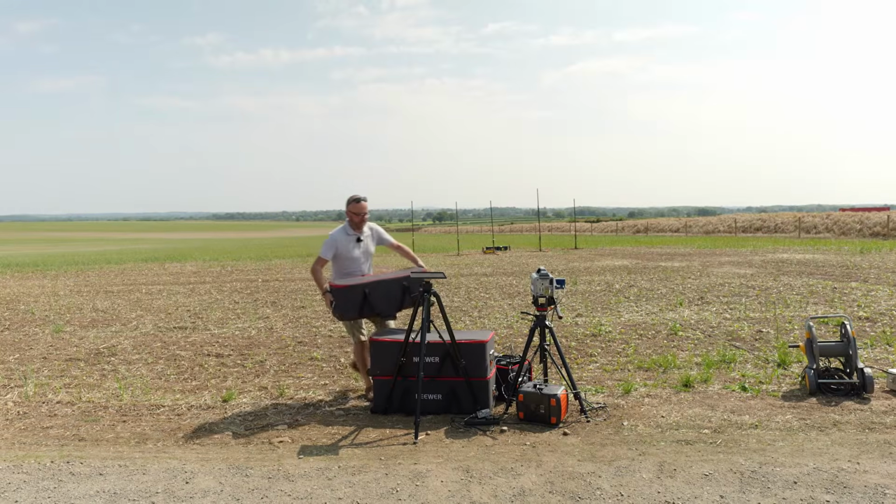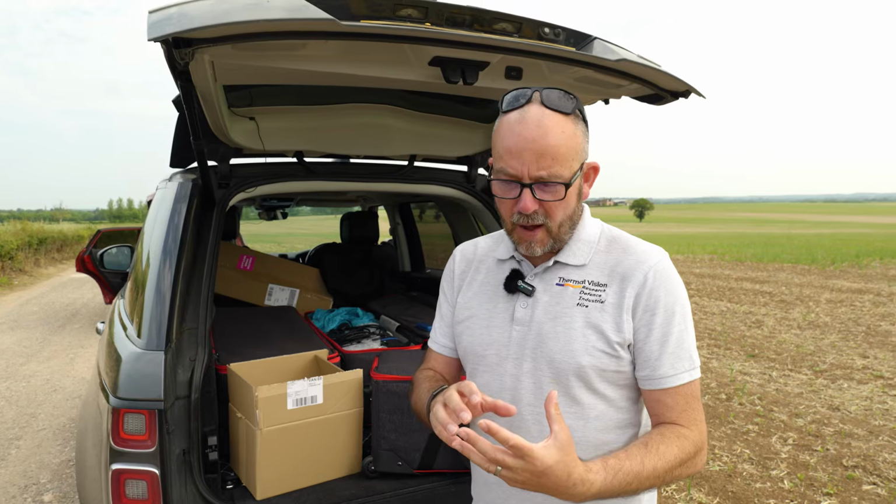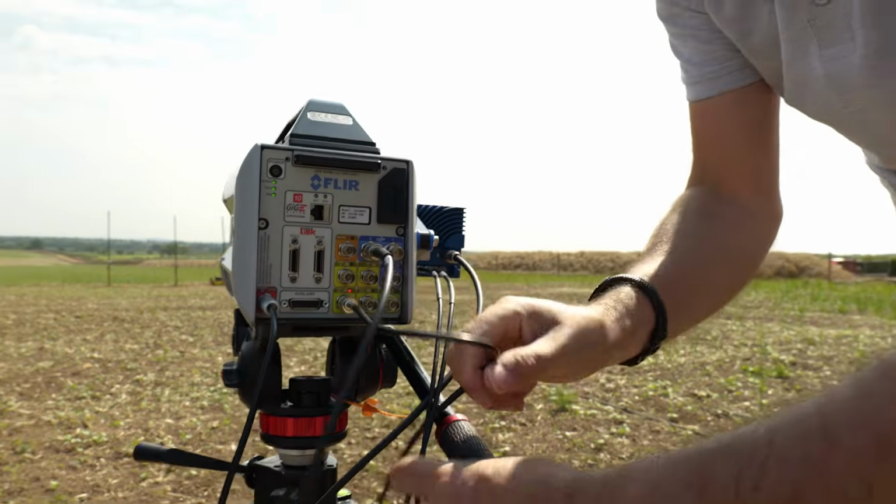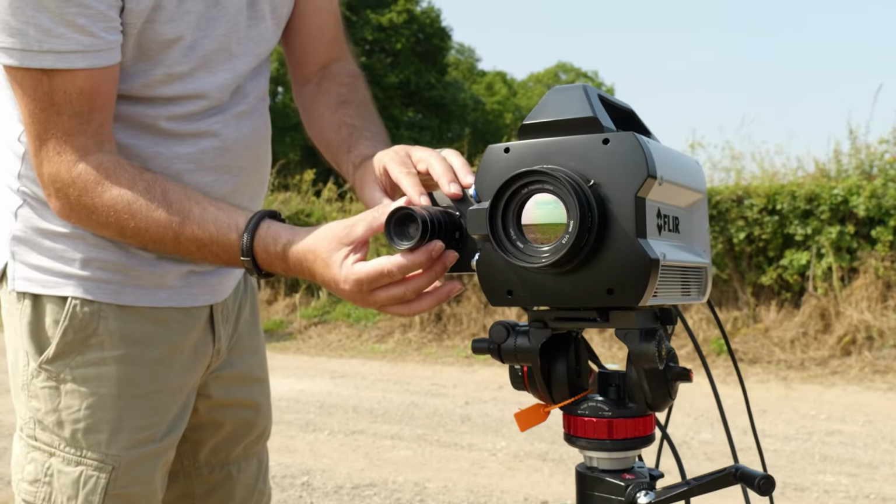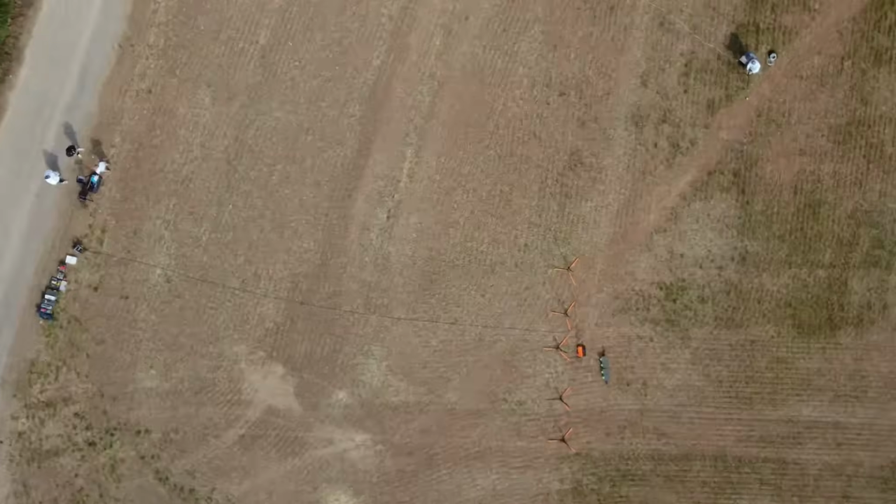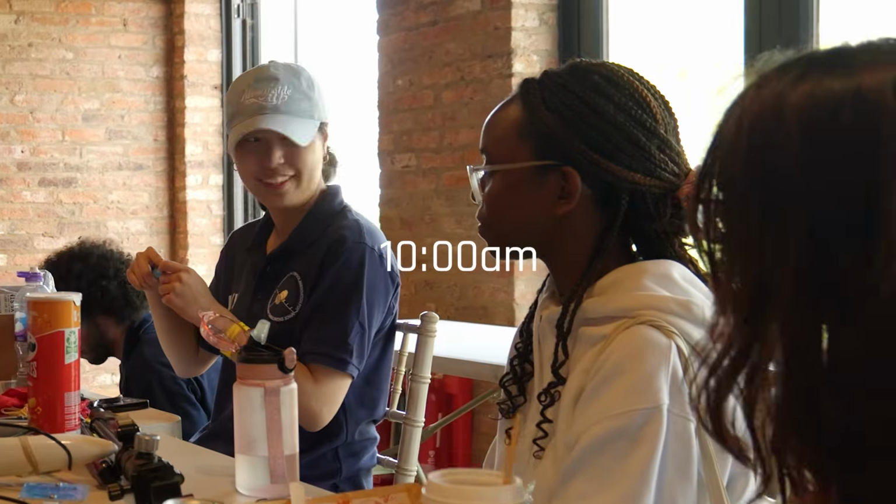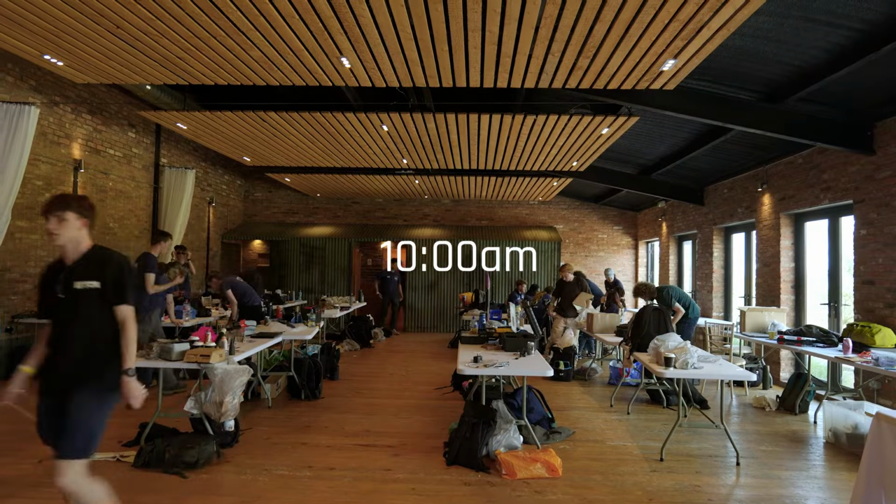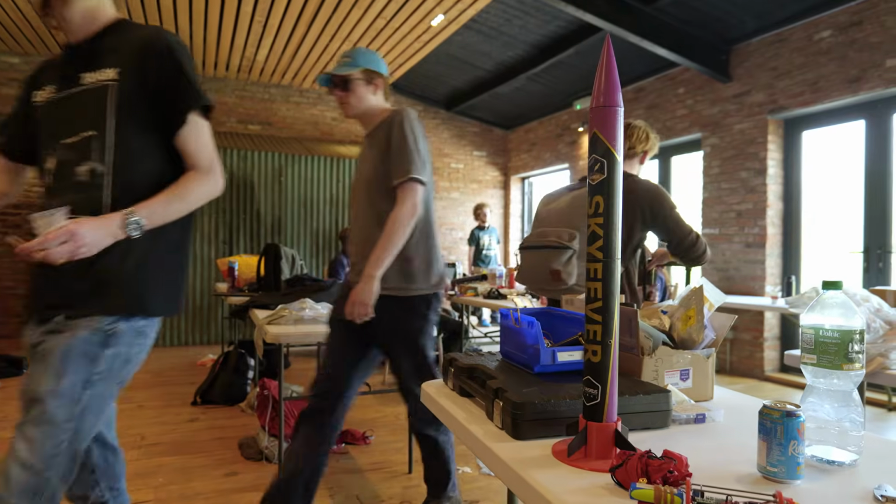For those who haven't heard about mix, it's where we can combine a visual camera and the thermal and record both at the same time, but then you can pull in and out of both feeds as you want to. What you can see now is some of the students from the universities loading up the rockets. There'll be hopefully a few more minutes and we'll be filming.